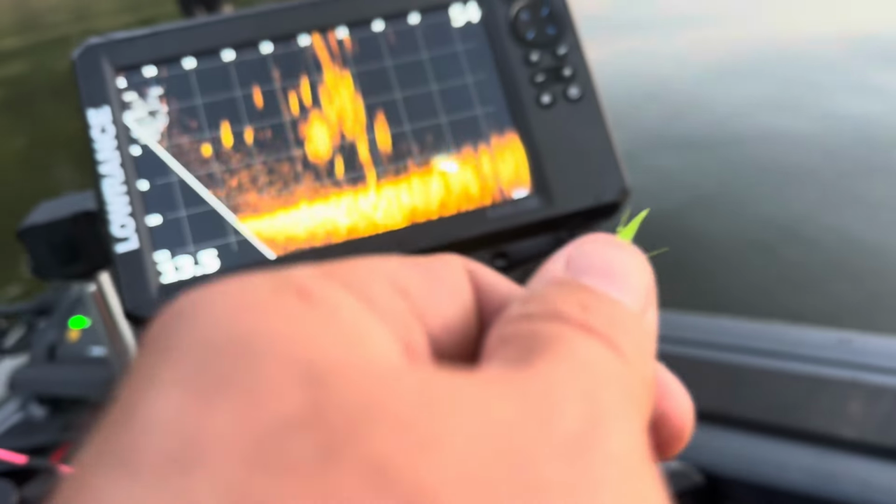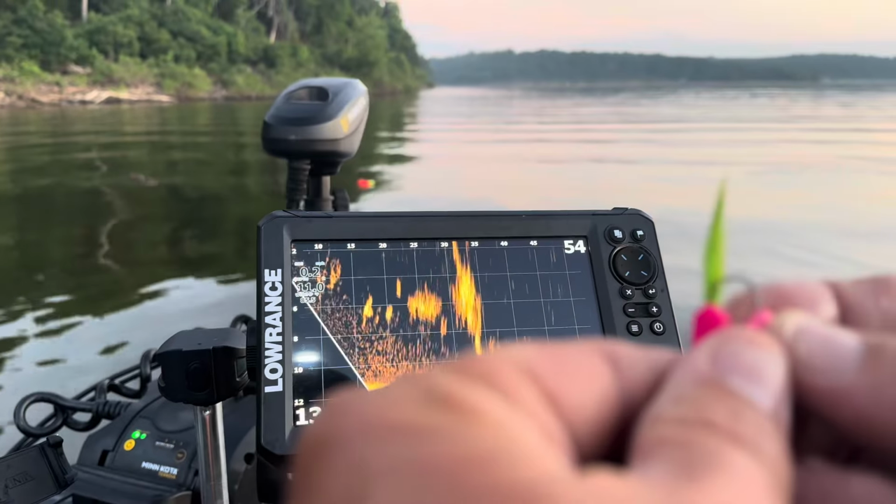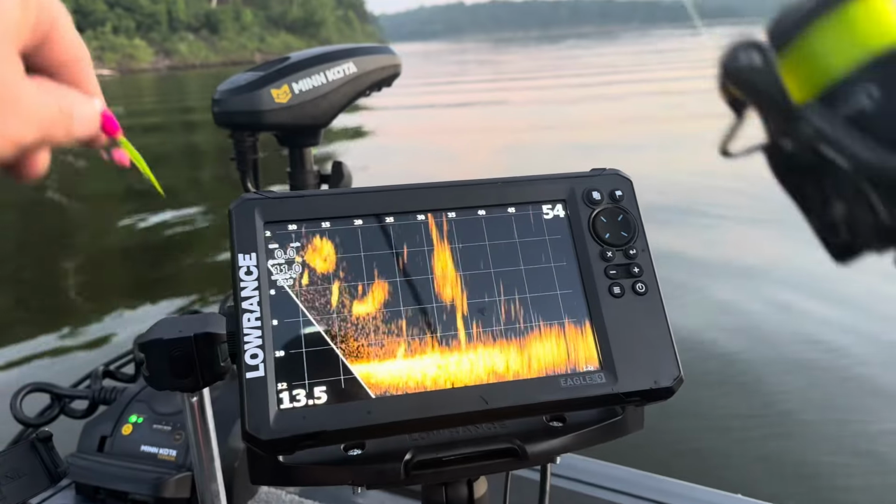Let's do our old faithful. Get our crappie nibble on. Do-do-do-do. Catching crappie right there. Unpainted jig head, pink body. Chartreuse tail.